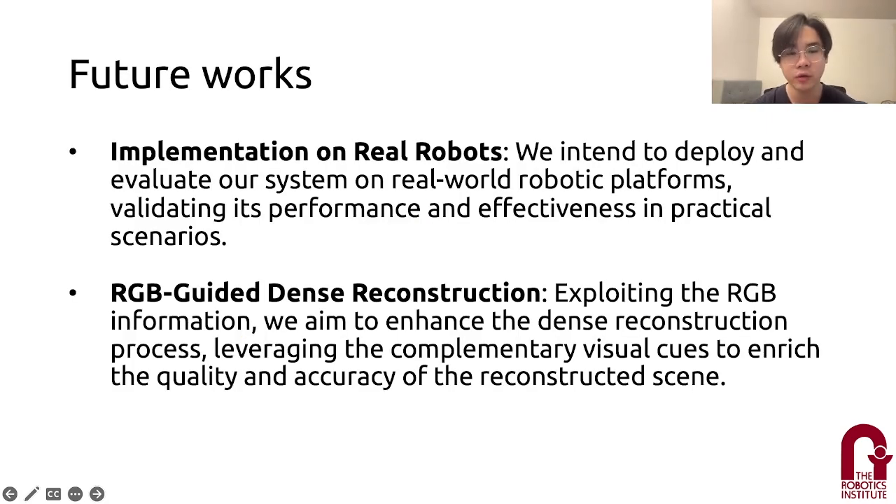So for our future work, firstly, we want to implement it on real robots. We intend to deploy and evaluate our system on real-world robotic platforms, validating its performance and effectiveness in practical scenarios. Secondly, we want to use both LiDAR data and RGB image data for dense reconstruction. Exploiting the RGB information, we aim to enhance the dense reconstruction process, leveraging the complementary visual cues to enrich the quality and accuracy of the reconstructed scenes.